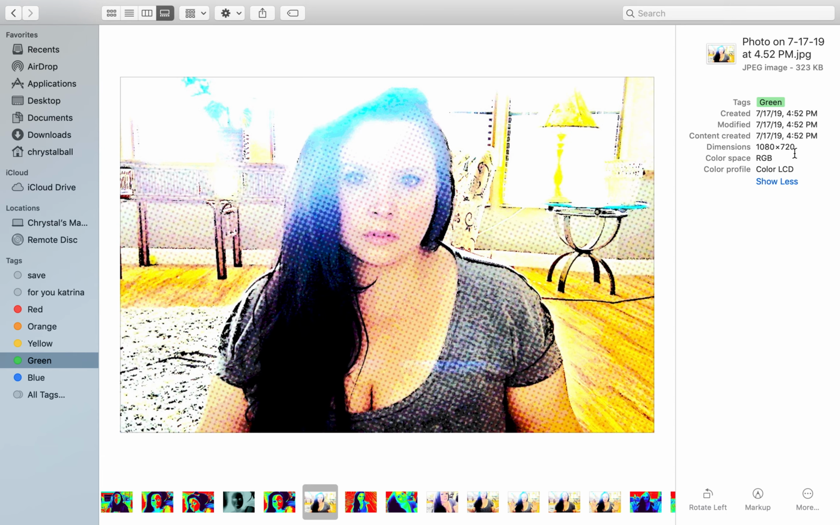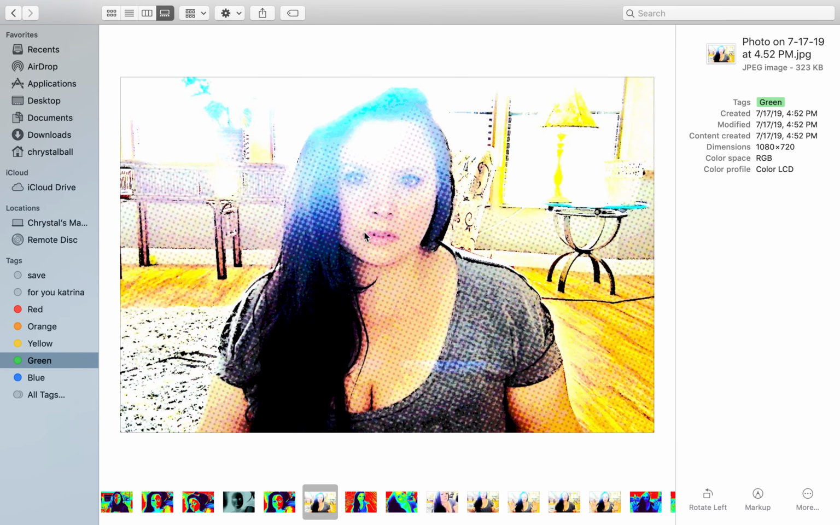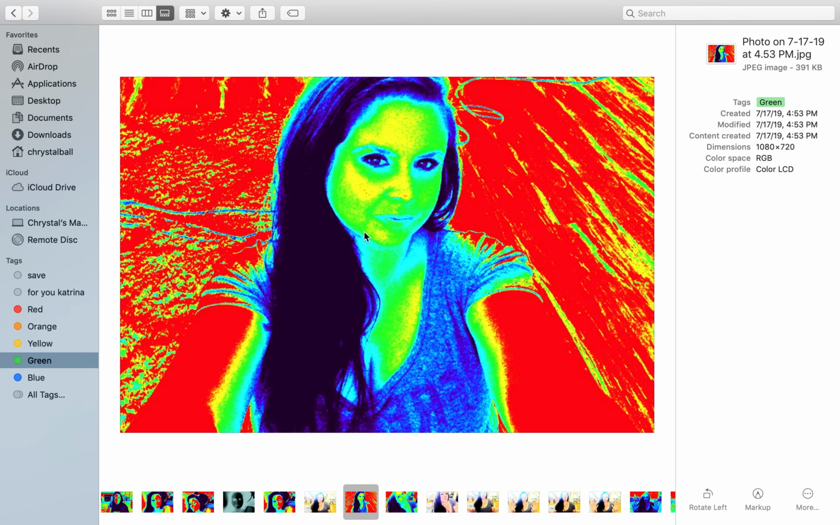Okay, so this is done on July 17th, and you can see everything is clear and there's kind of an aura around everything, but I look healthy and happy. Another photo with the thermal, same day, about a minute later, just to check the biophotons.